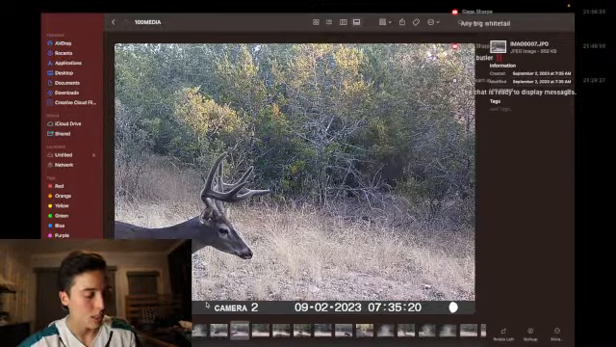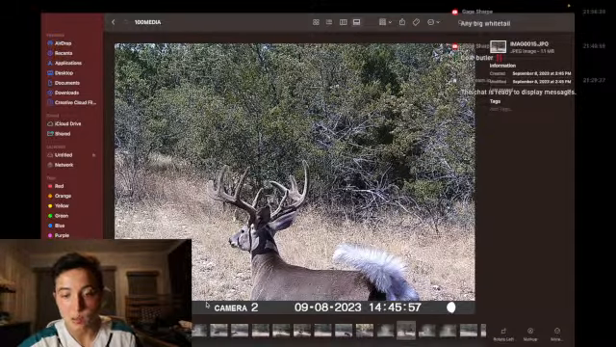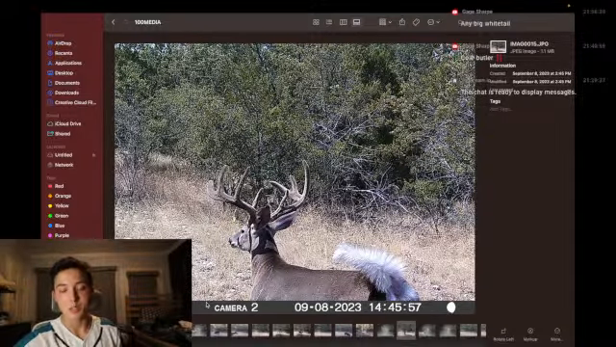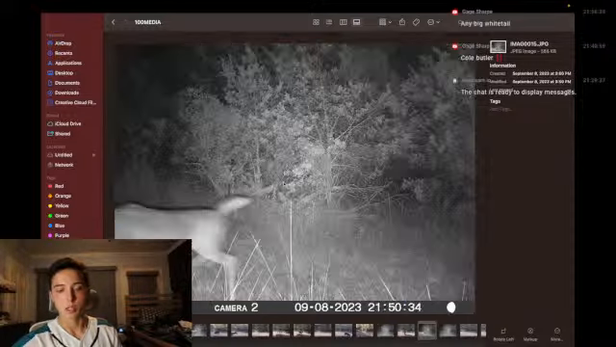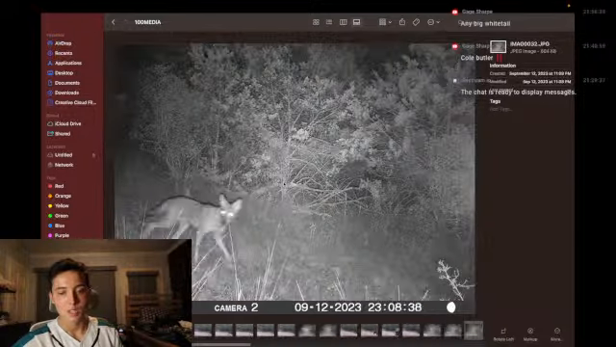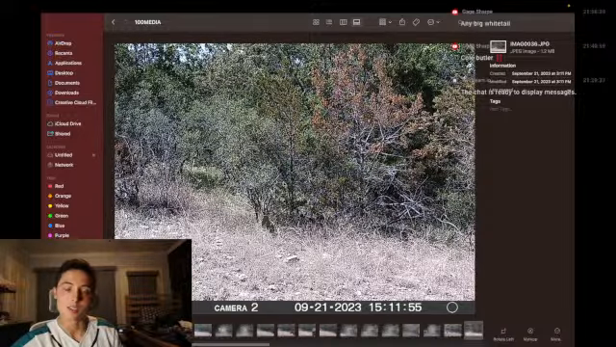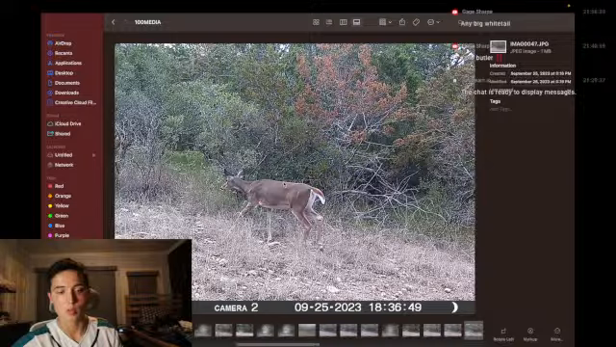Honestly, compared to the deer that I've been seeing on this one, that one is comparable to George. That is a big deer, another big 8. Now George does have a little bit of a nook, so that kind of makes him a little bit different, but I mean, this is still the same amount of inches. It's just a little bit different.